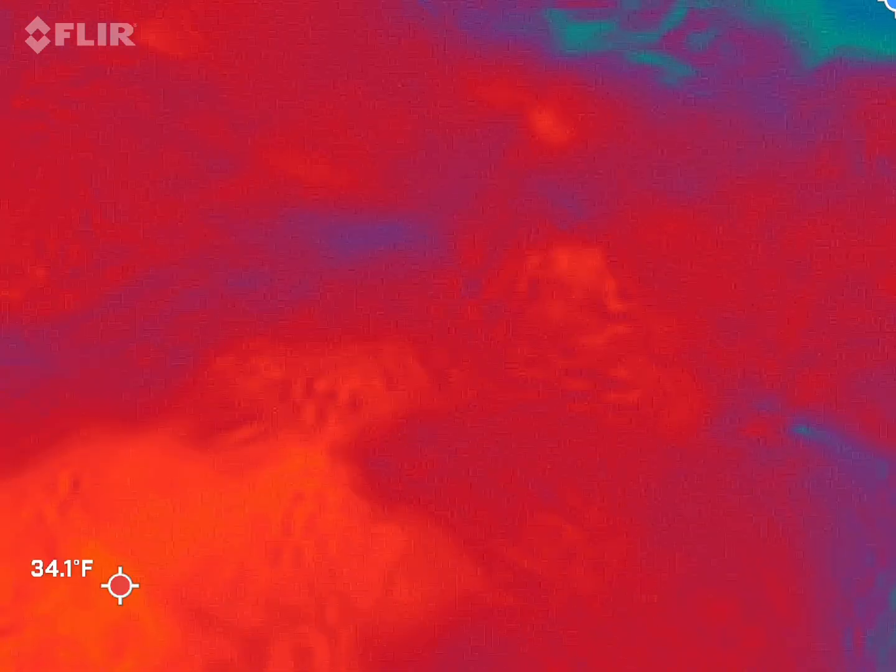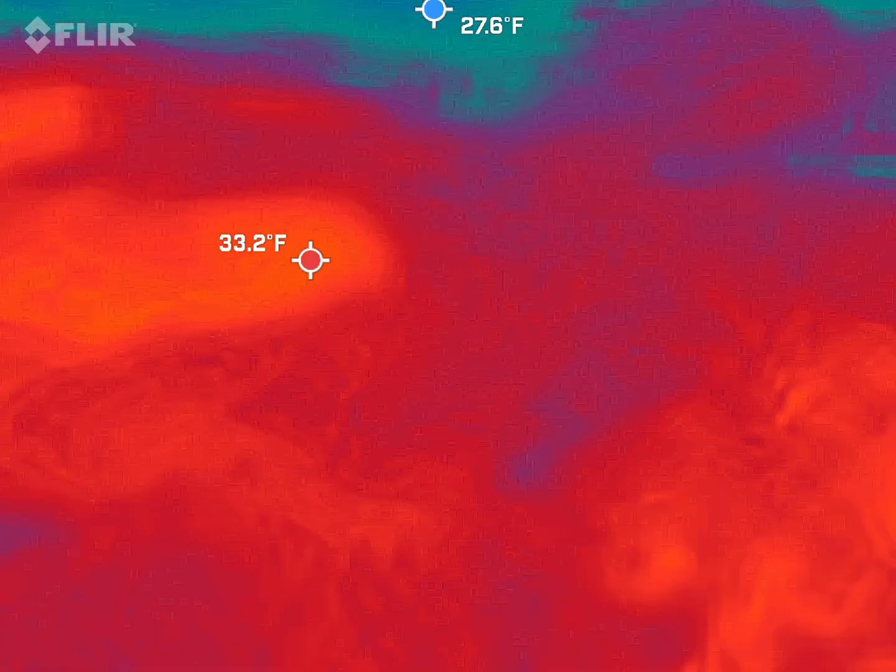So their house was this whole entire block? Okay.